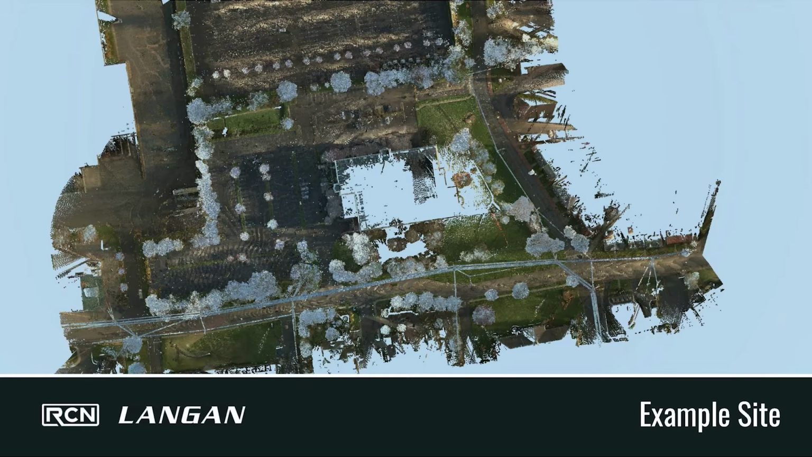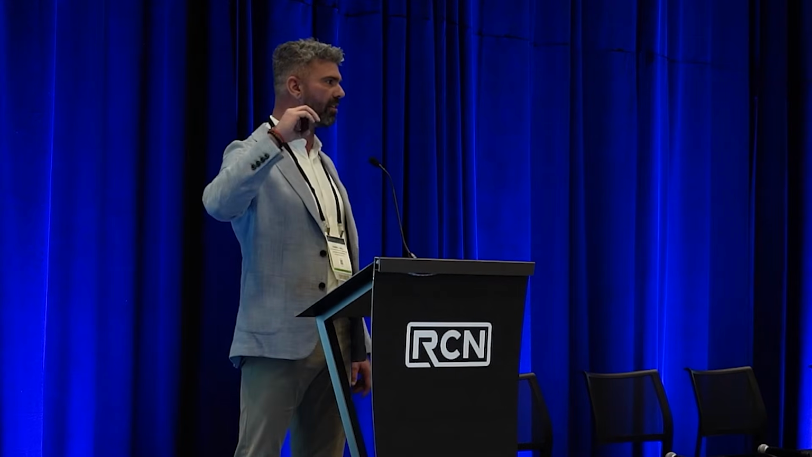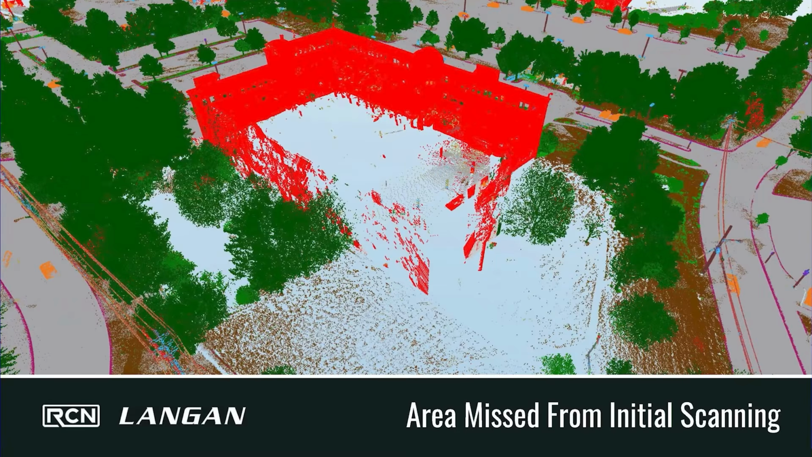And you can see right here in RGB, we got a couple holes, right? So we got about 90% of the site. So this is the kind of site that we would choose to use mobile mapping for. We were on and off site scanning in an hour, done. On and off site with the TRK. So I'm gonna go into a classified view, and you can see this is all that's missing. So it's just a few shots that we need to get, right?